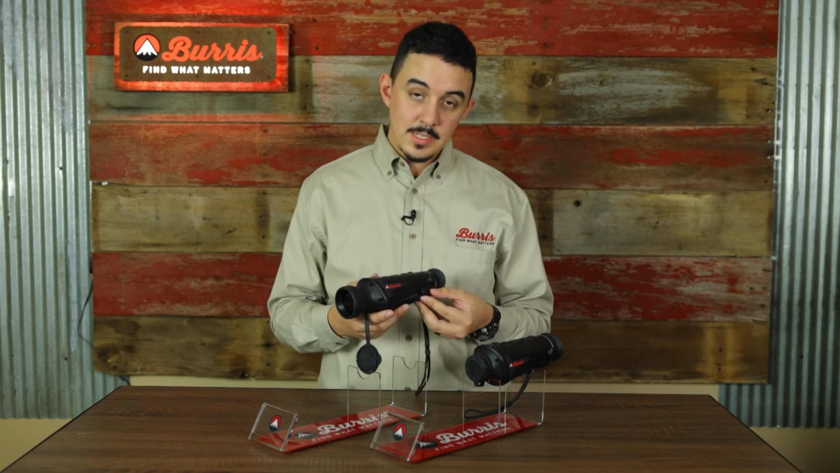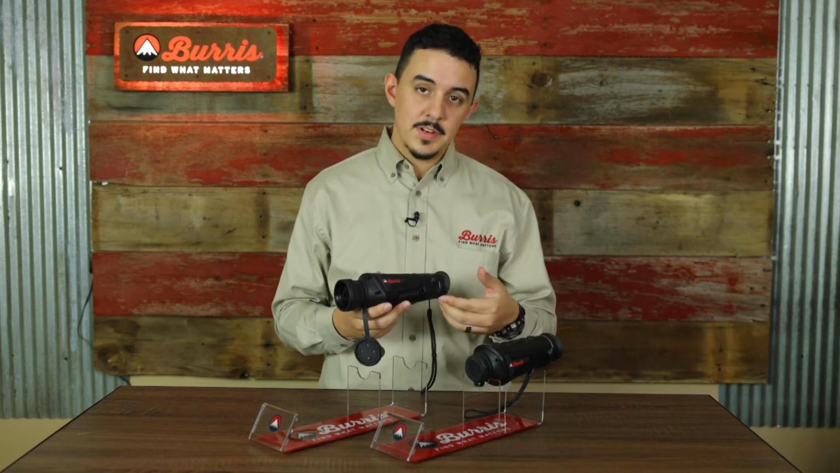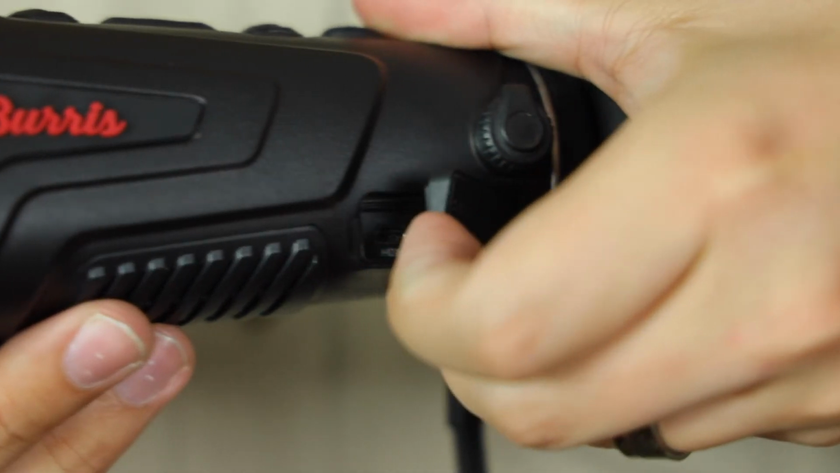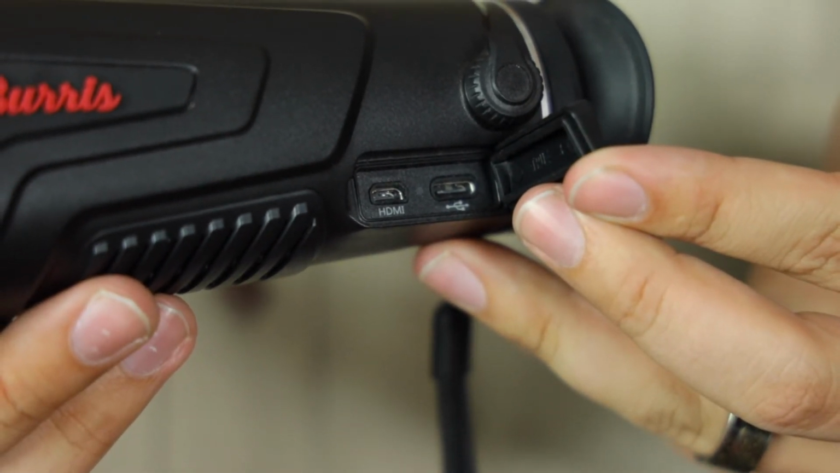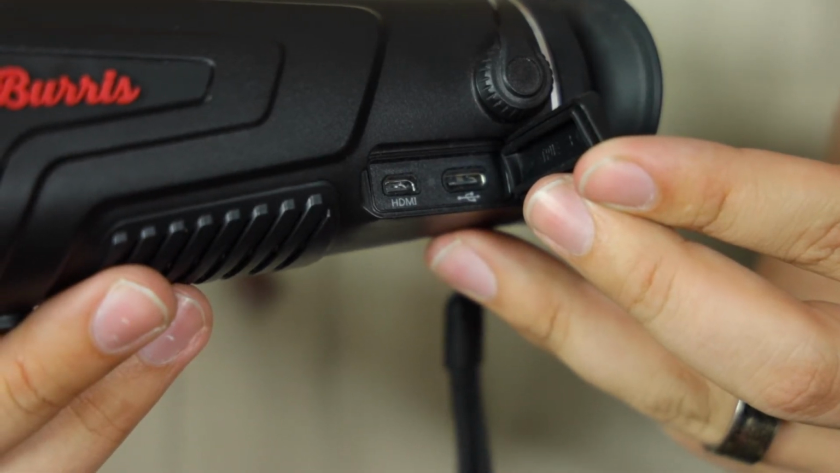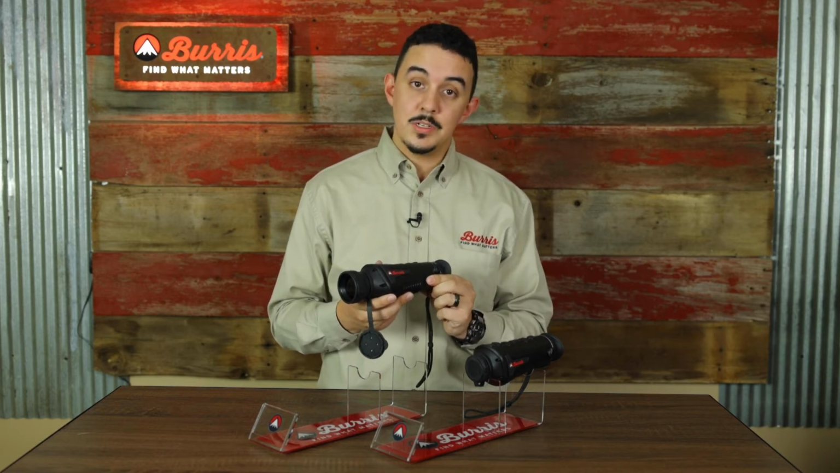Now, before we touch on basic settings, I do want to point out the power source for this. It does have an internal battery, 600 milliwatt hours. We have our charging port right here. USB-C should work the same as a lot of modern stuff these days. We've also got a little micro HDMI out. Works just like a micro HDMI out. Plug it in any monitor you like. But that charging with USB-C is how you keep it juiced up.